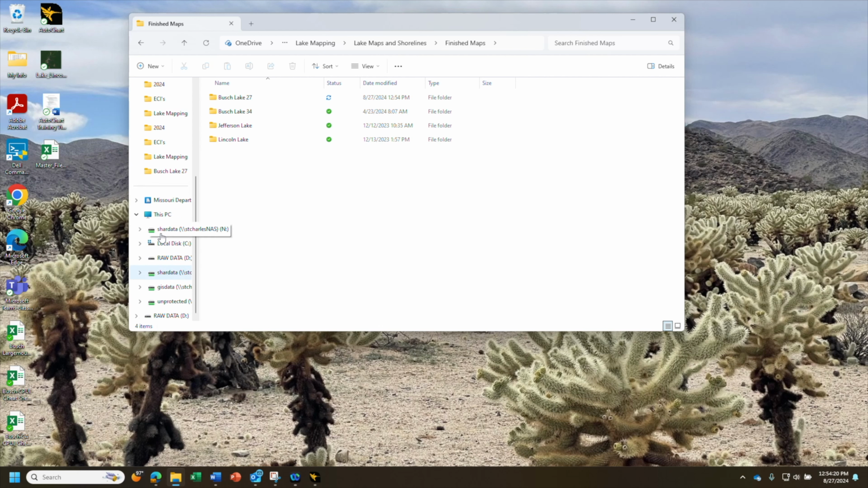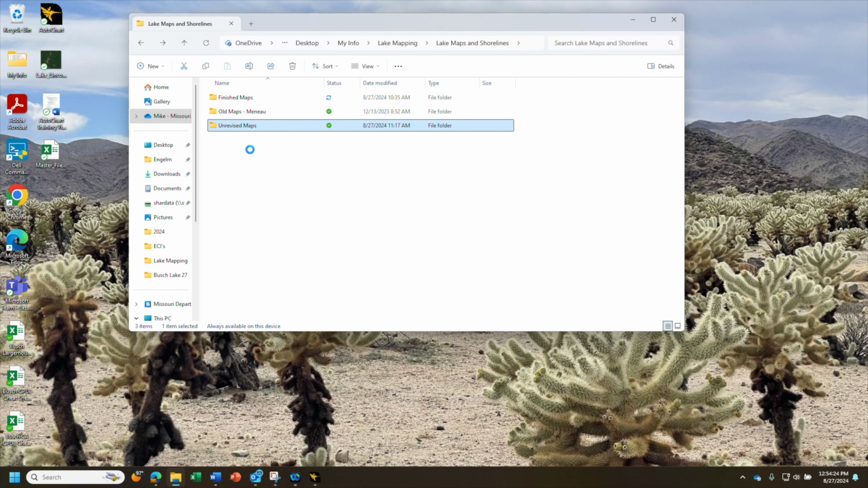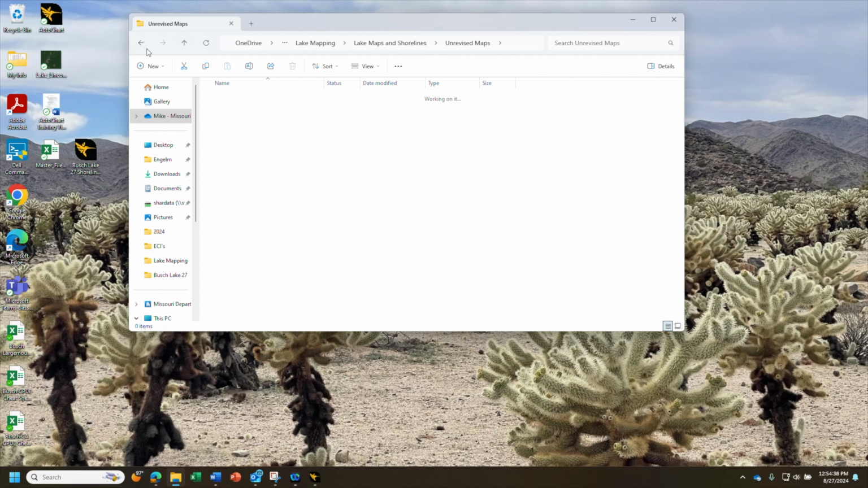And then I will also do the same thing with that shoreline. I'll move that from unrevised to my final map, since it's now been converted to an ACD file by Humminbird. It's not just an SHP file anymore. So I'll put those both into my Bush Lake 27 folder here.